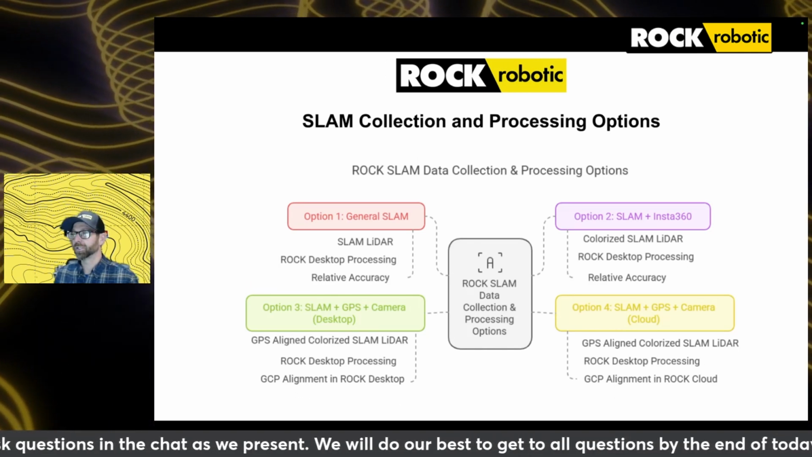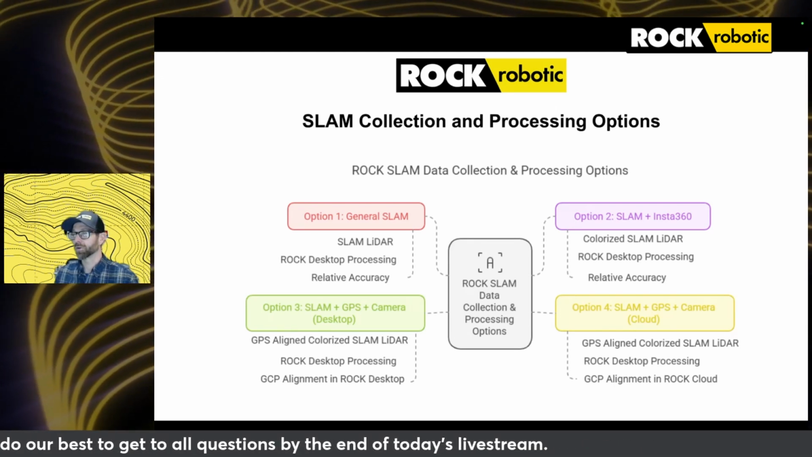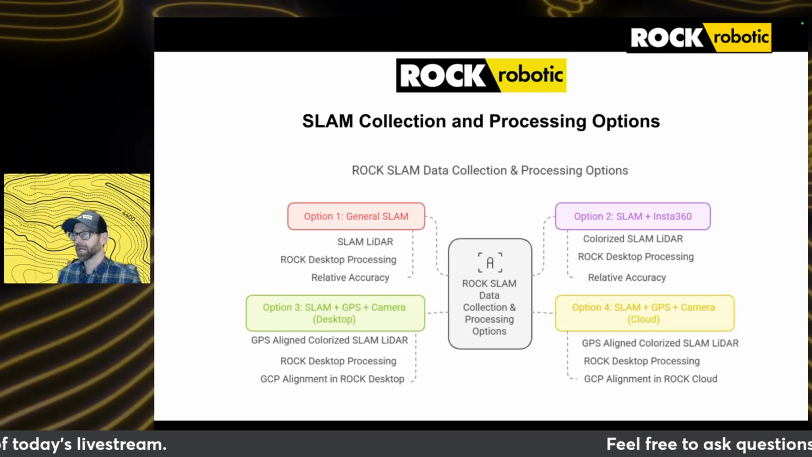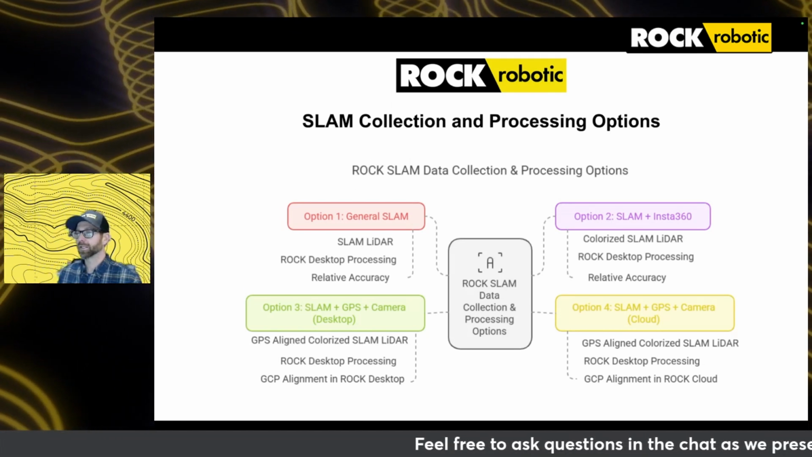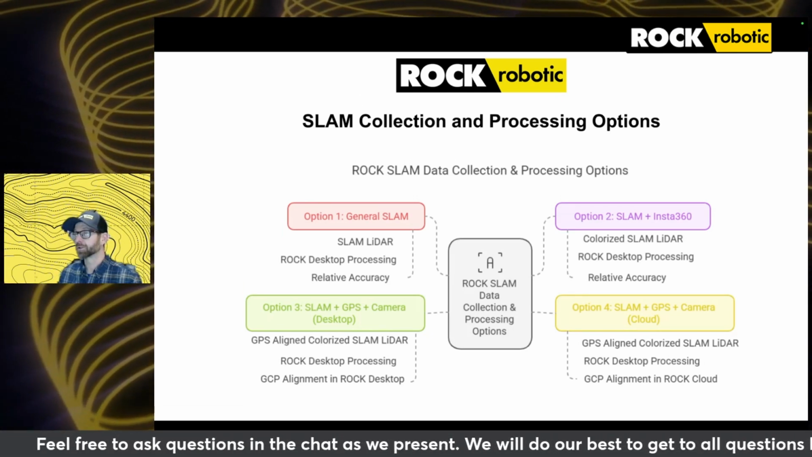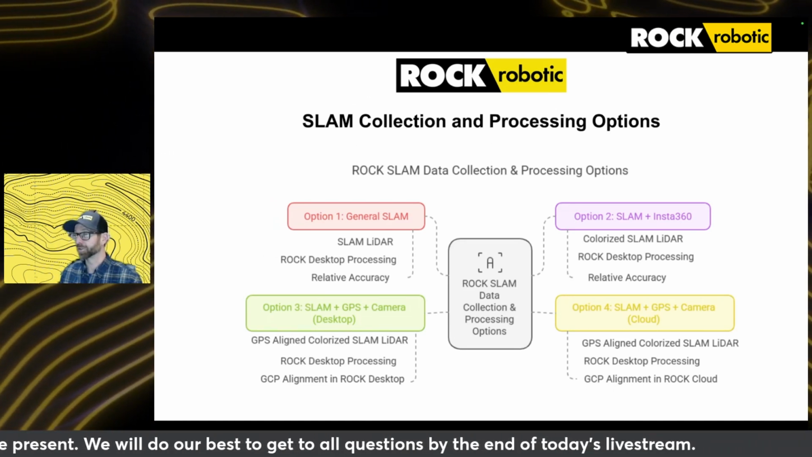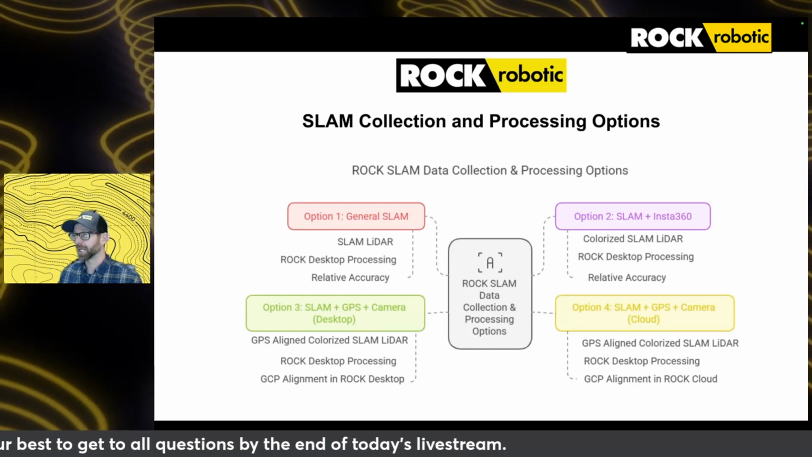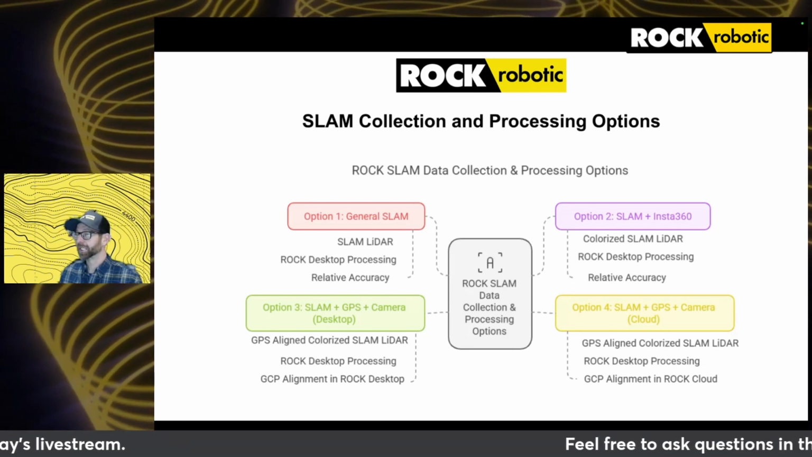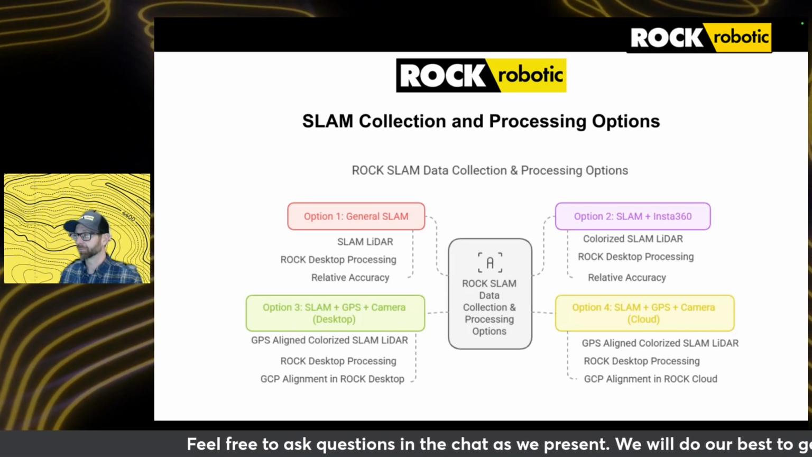And so that is going to give you a colorized SLAM LiDAR data set. Again, you're processing within the Rock Desktop ecosystem. And this time what you're doing is you're combining that SLAM LiDAR data with your Insta360 camera footage. That will allow you to colorize your point cloud, so you're able to see it in an RGB view. It's also going to allow you to generate photospheres for the Rock Inspect functionality within Rock Cloud. But again, because we do not have GNSS data, that again will be having relative accuracy.